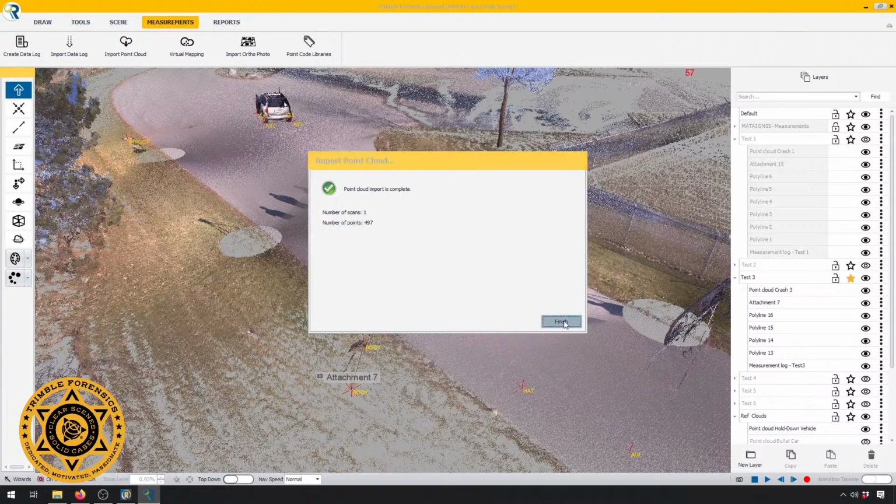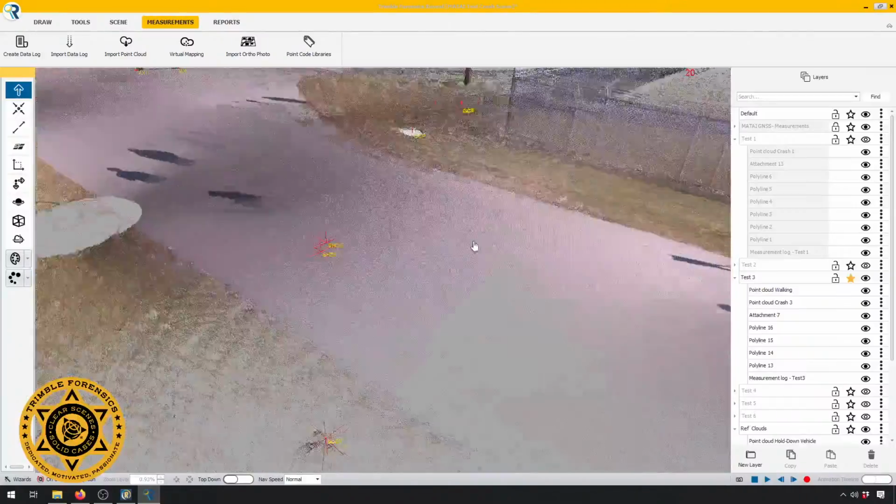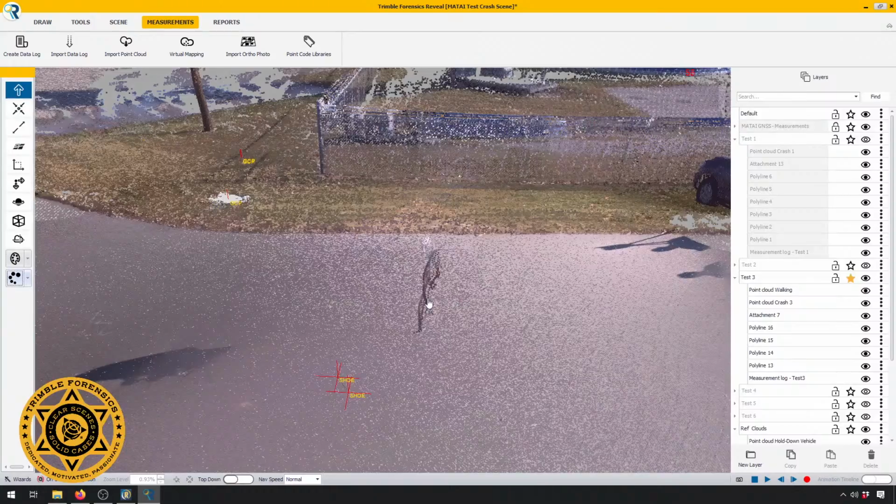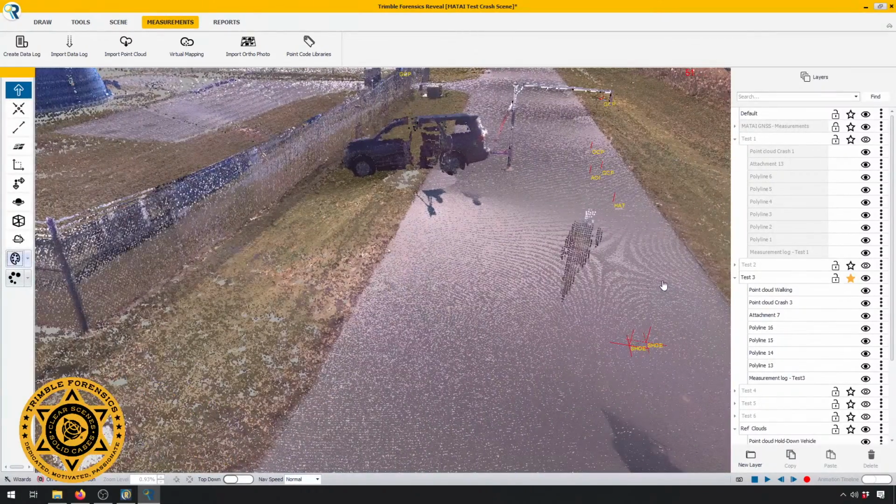And since everything is all locked together, it's a little hard to see, so we'll bump up our point size just a bit. And we've now added our person in. It's handy when you've got a ton of stuff at a scene, you've got EMS walking around, all kinds of stuff that you need to get rid of, or you need to chop it out and then bring it in.